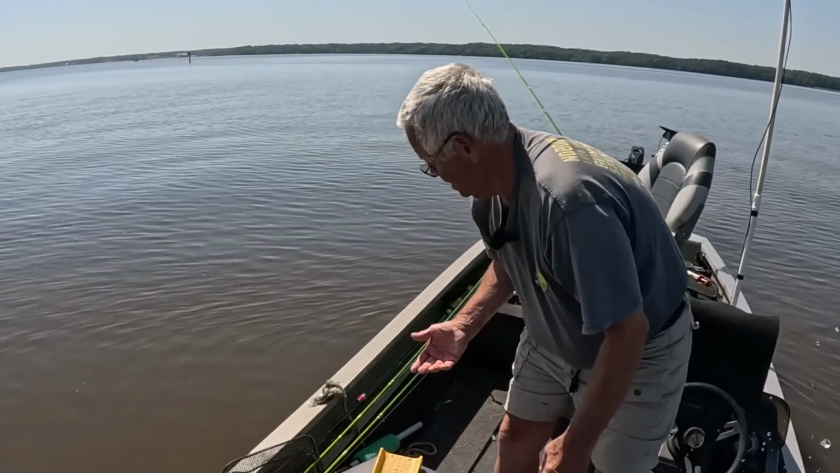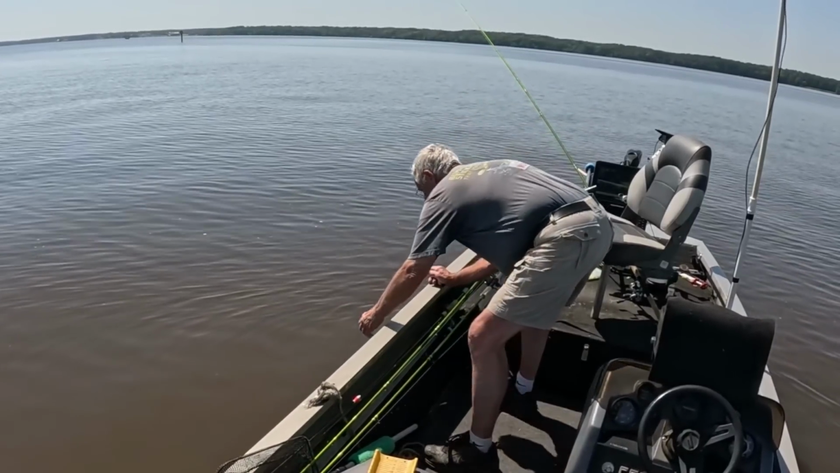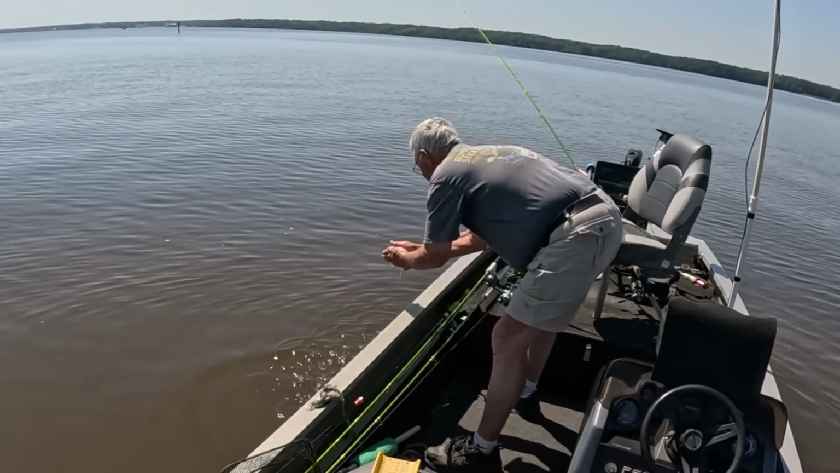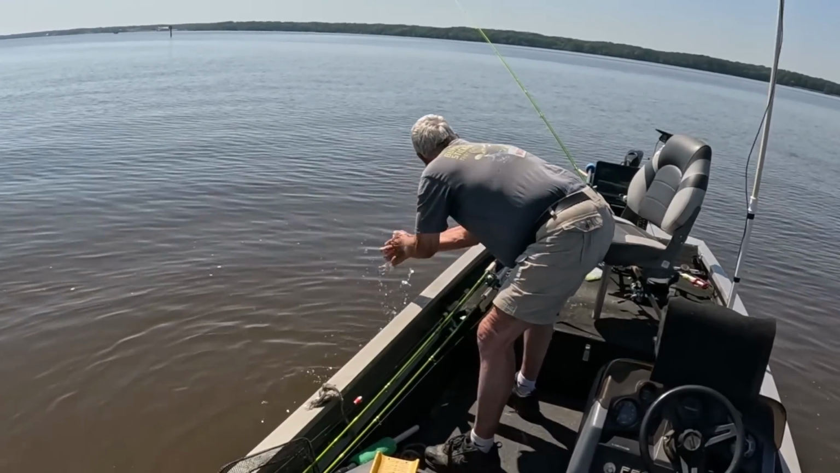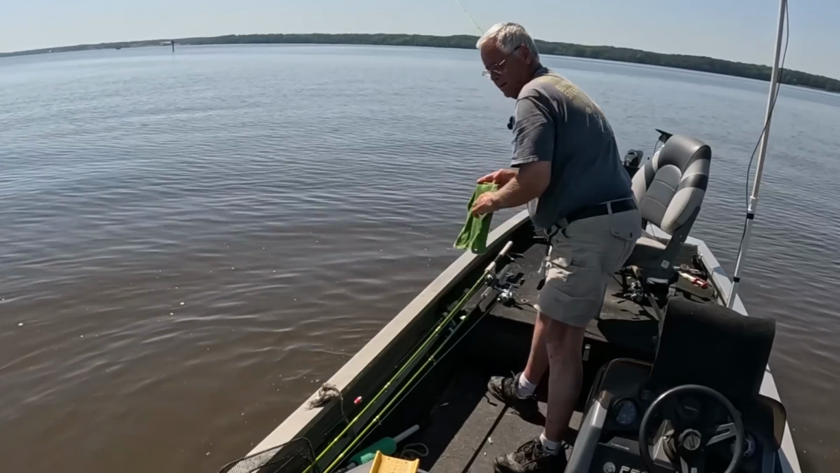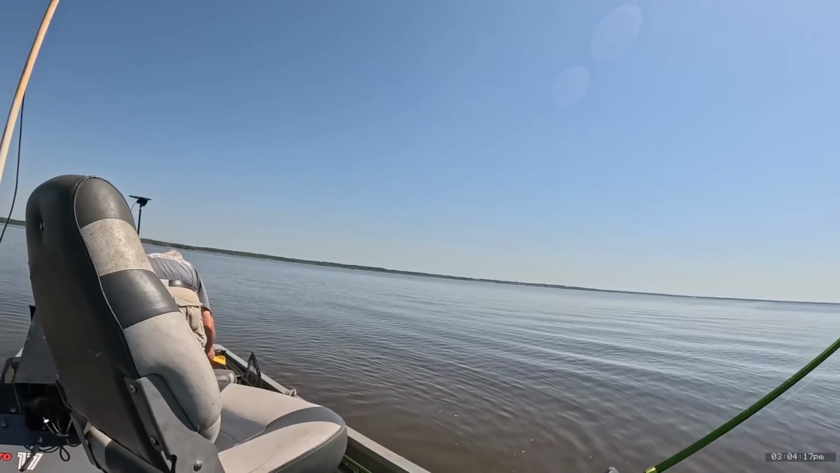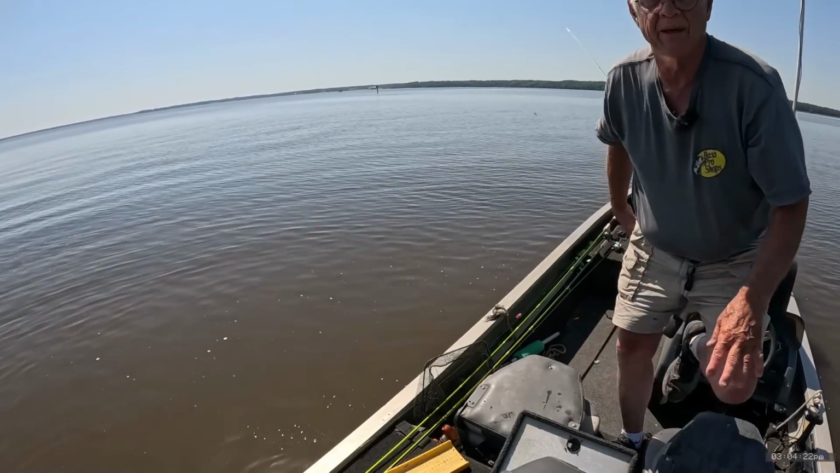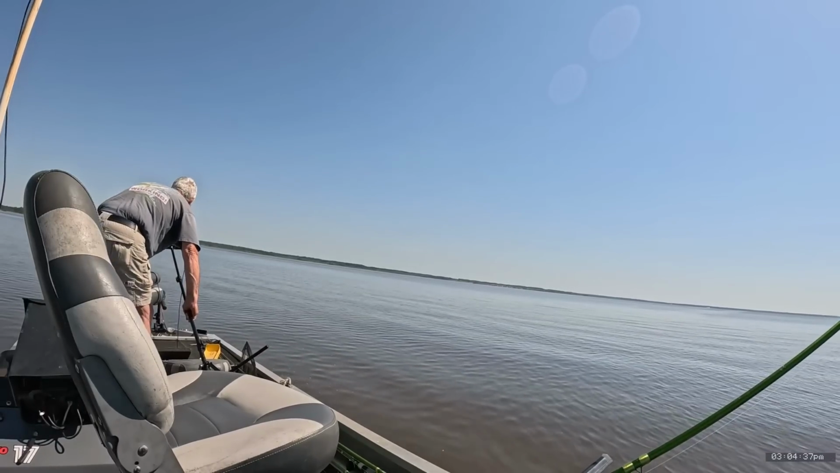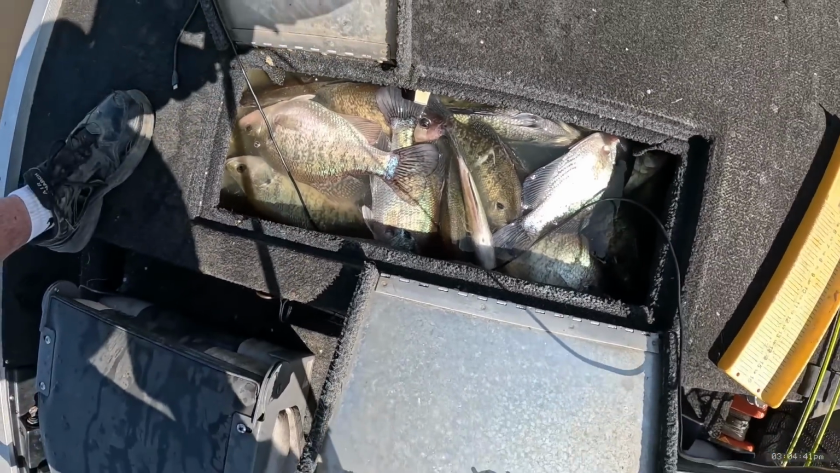And I'm gonna get a camera down. I want y'all to see that right there. That is just crazy, the amount of fish in that live well. Now I'm gonna get it back out. I'll get them all out and count them again before I leave, because I don't want the green man getting upset with me. There we go. There's a live well right down in there. Dang, seat's in the way.